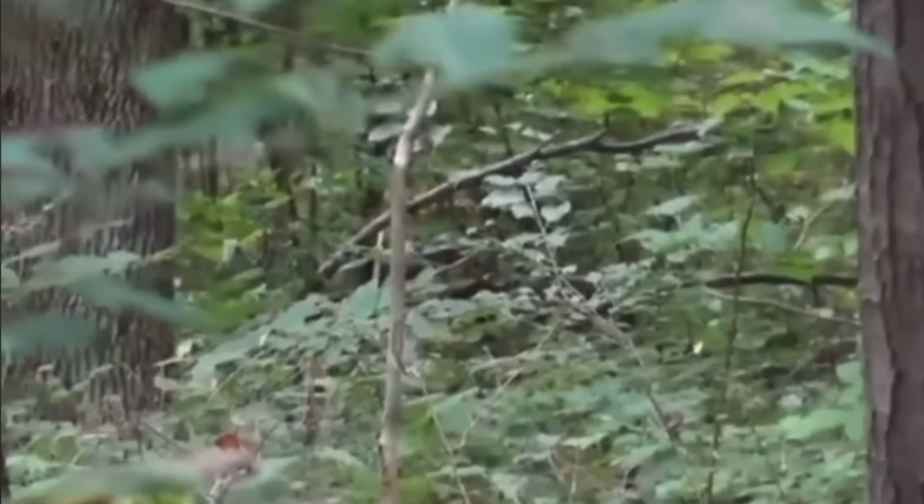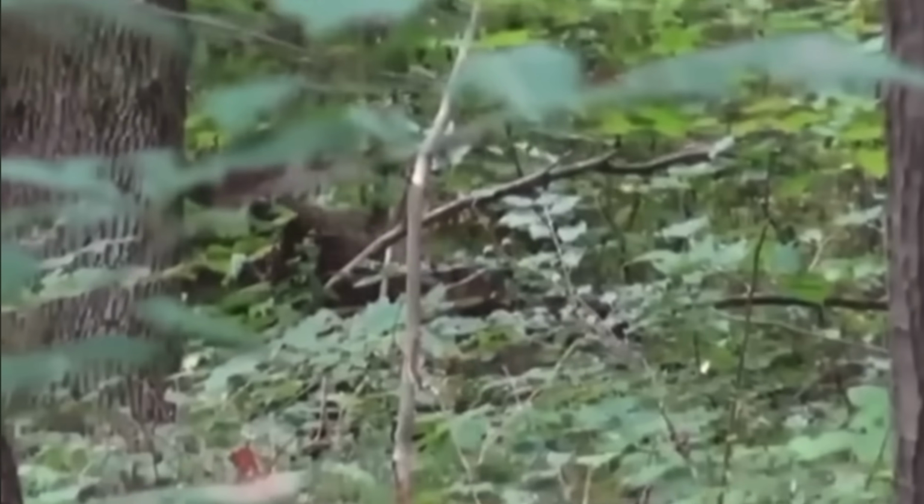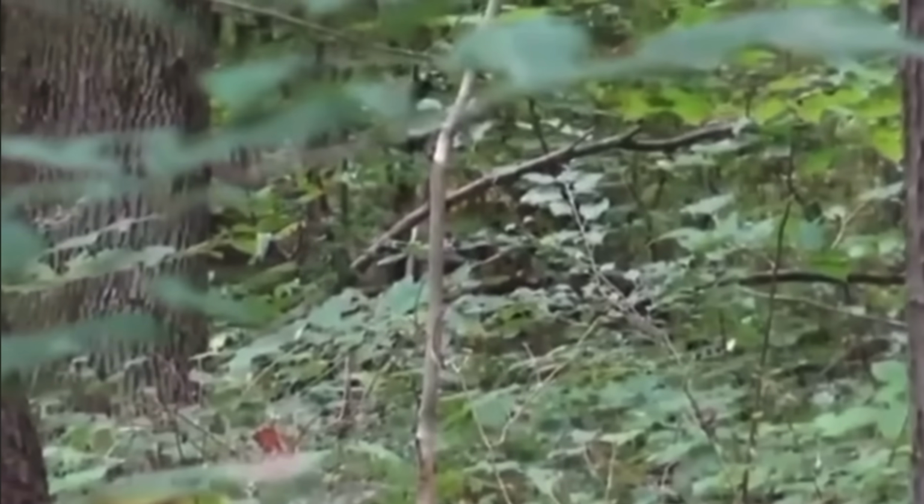As it moves away though, we get a good shot of its upper portion. Its shoulders are broad and its head is a dome shape covered in fur. And it moves almost human-like, common characteristics of a sasquatch.